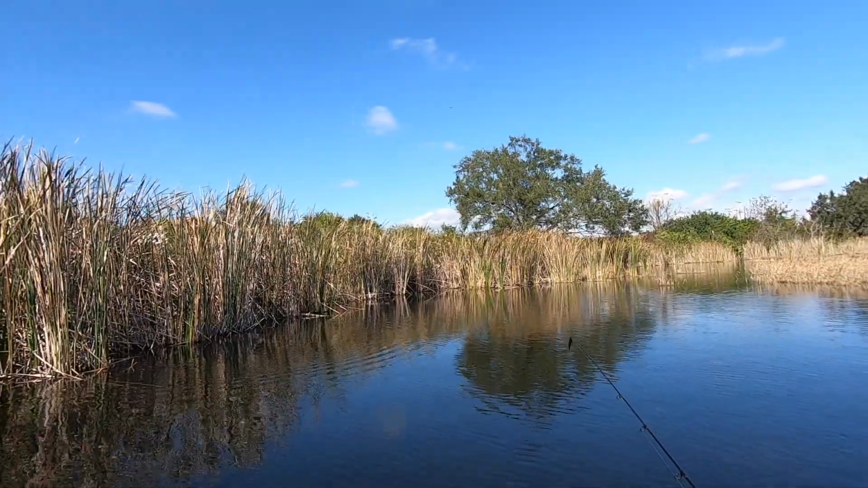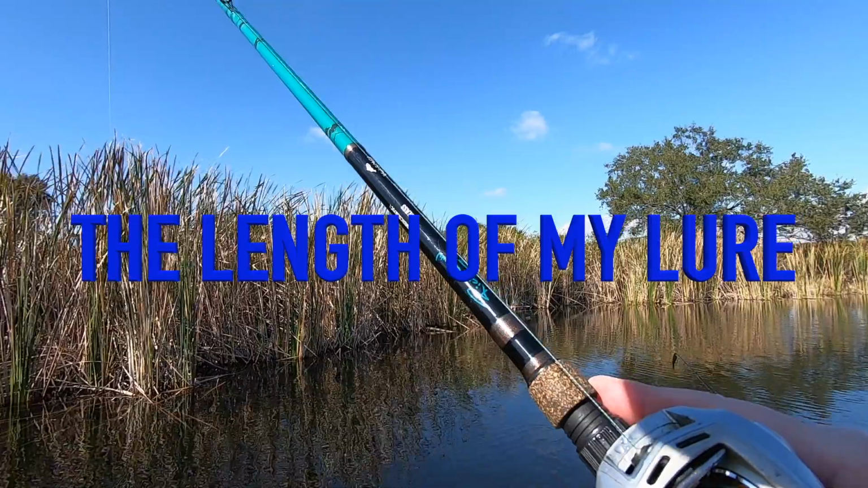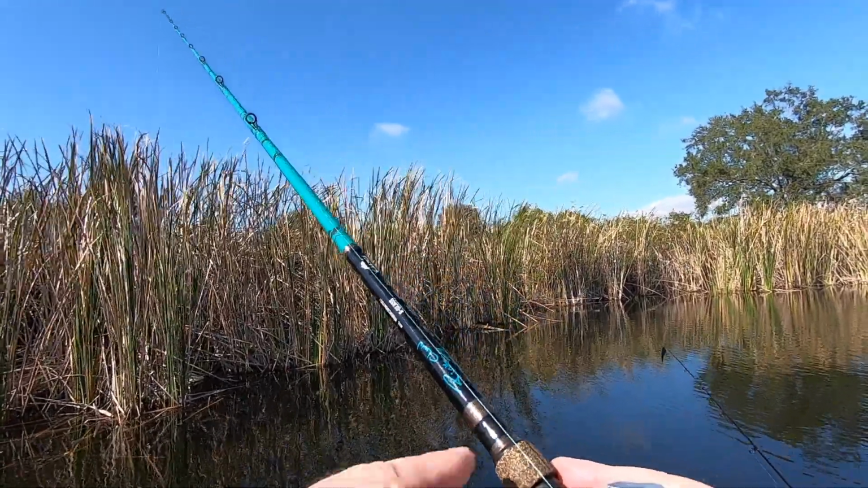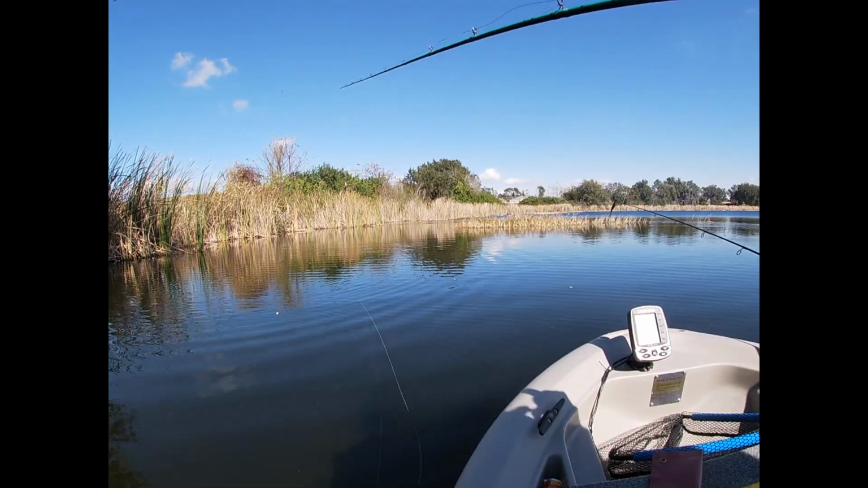Oh, look at that. One, the length of here, came up and grabbed it and was swimming with it and pulling on it. Doing the best he could, Gerry. Yeah. At least there's some excitement.